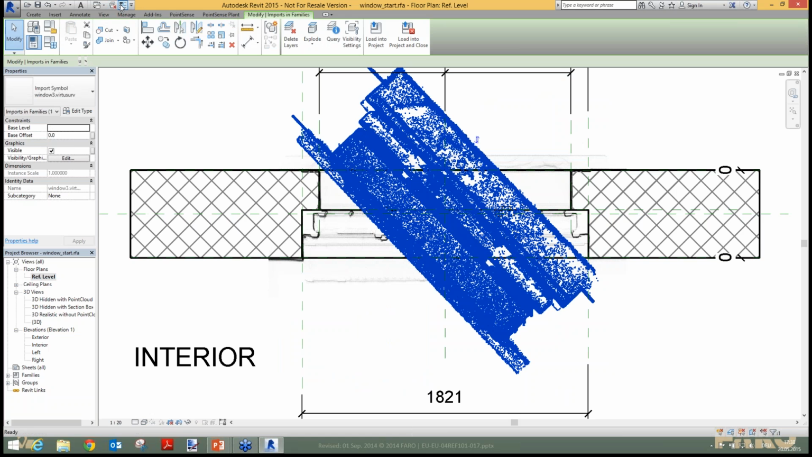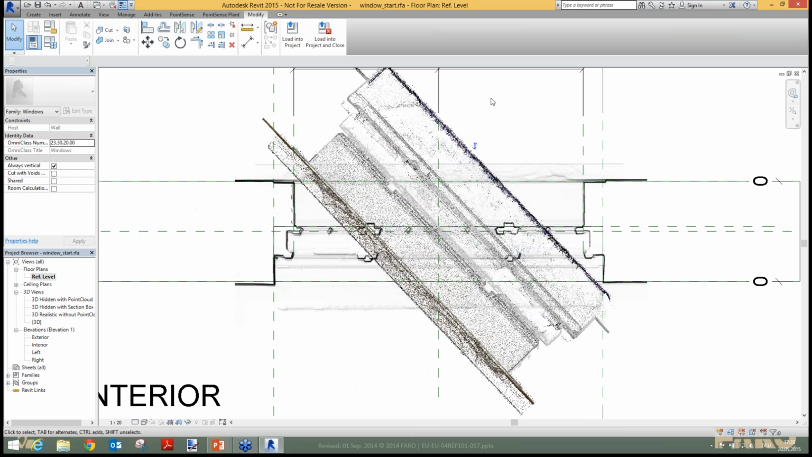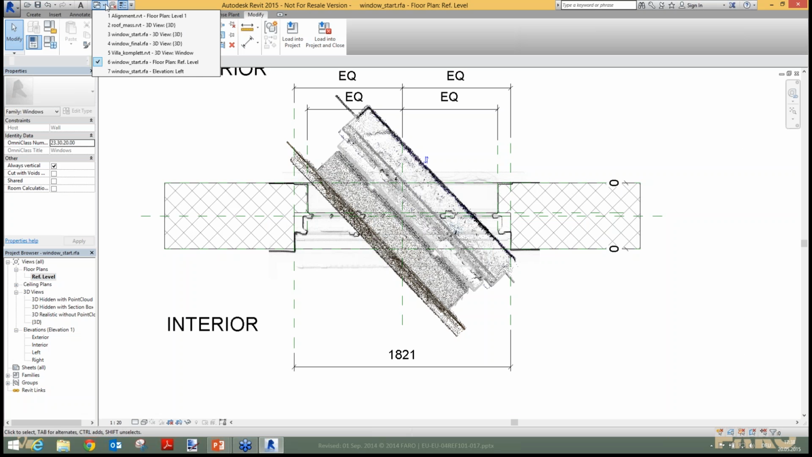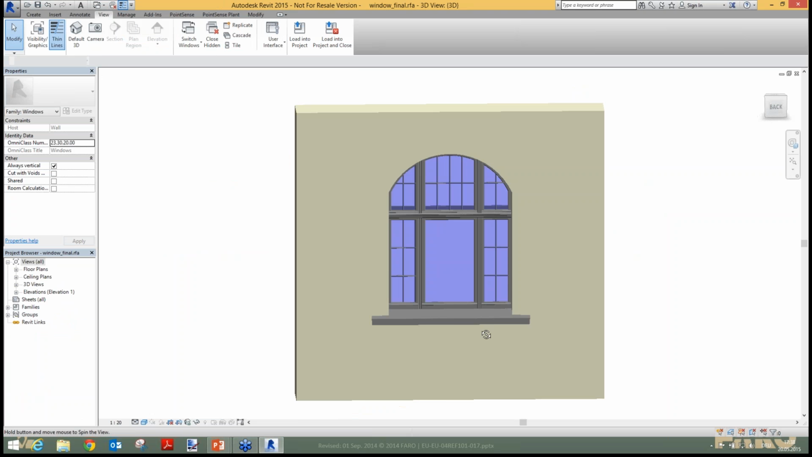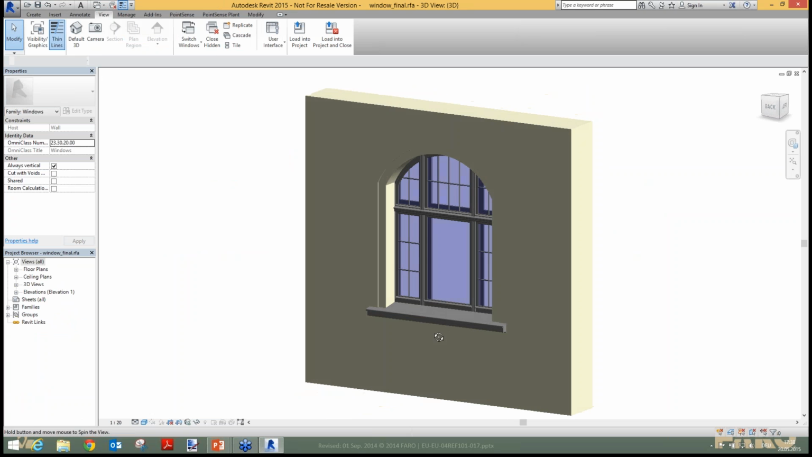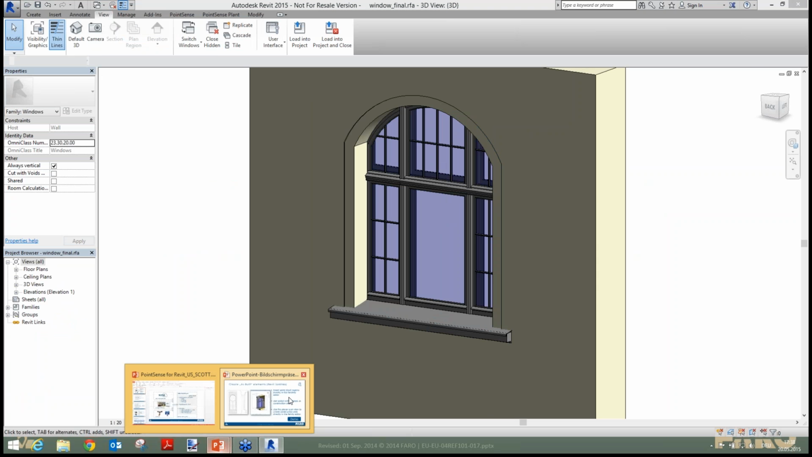I do it here. And what you can see here, we have a perfect point cloud region in the family editor. If you do a little bit more work, you will get something like this, and then you have a nice family that you can use in your project. All right.